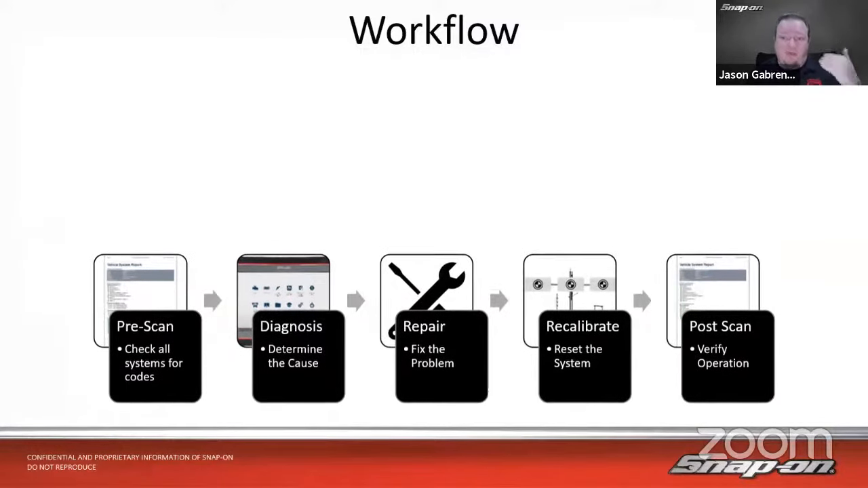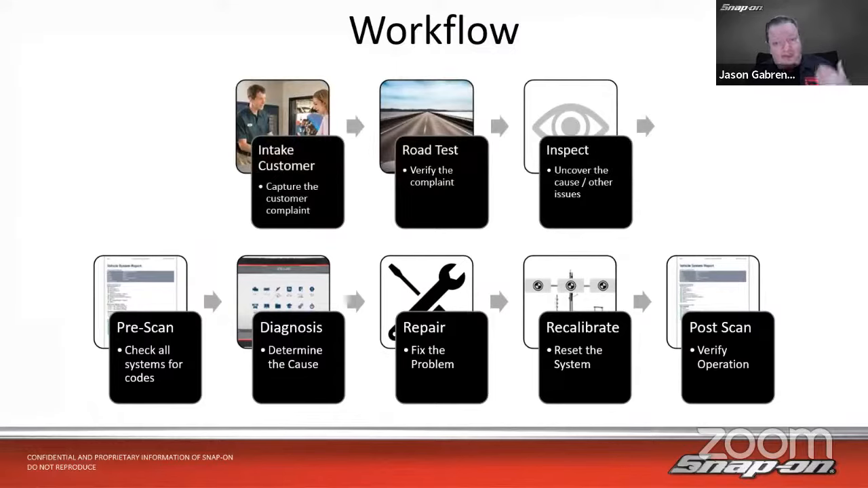Now, even before we get the vehicle in the bay, we have a few other steps that we need to take care of as well. We need to capture the customer complaint. When the customer comes in, we need to find out, well, why are they here? Are they here because they have a noise? Do they have a battery drop? Do they have a leak? Whatever. Then we need to, of course, road test and then inspect the vehicle. So after I've driven it and it's gotten warm, or the tires have gotten warm, or the coolant, what have you, I need to inspect and discover the cause.